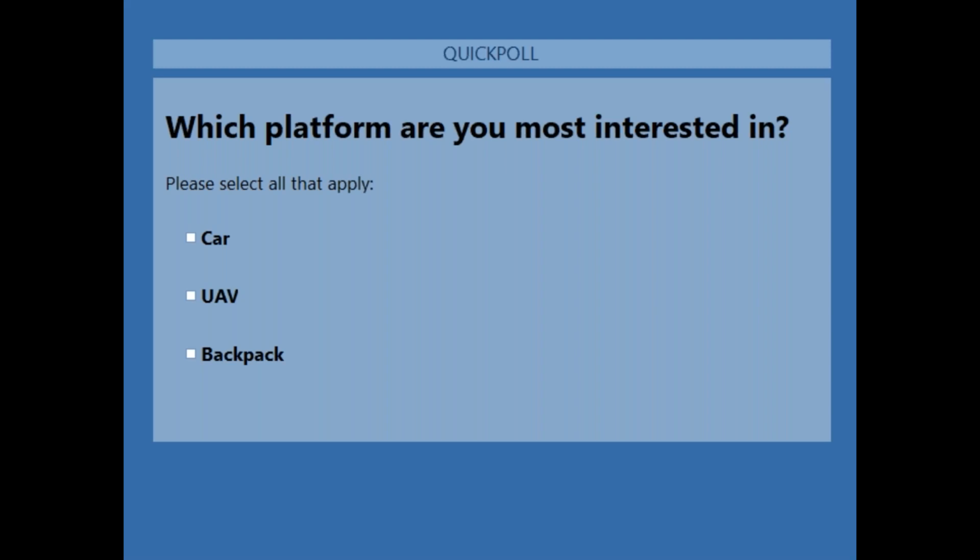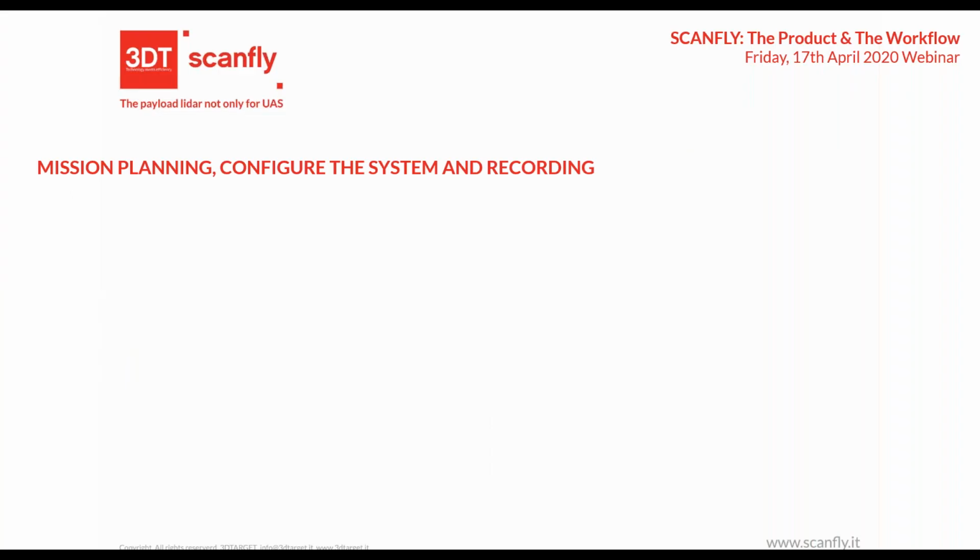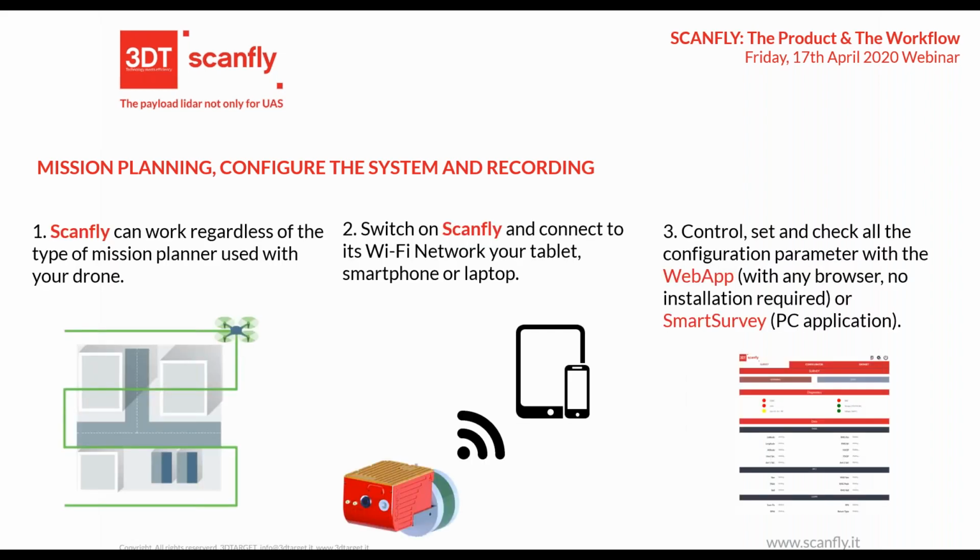Okay. So for surveying in the field, there are 3 main steps to do. One is setting the mission of your drone. It does not depend on the Scanfly, because Scanfly is independent of any drone, so you can do your mission plan with your standard mission planning software for your drone.